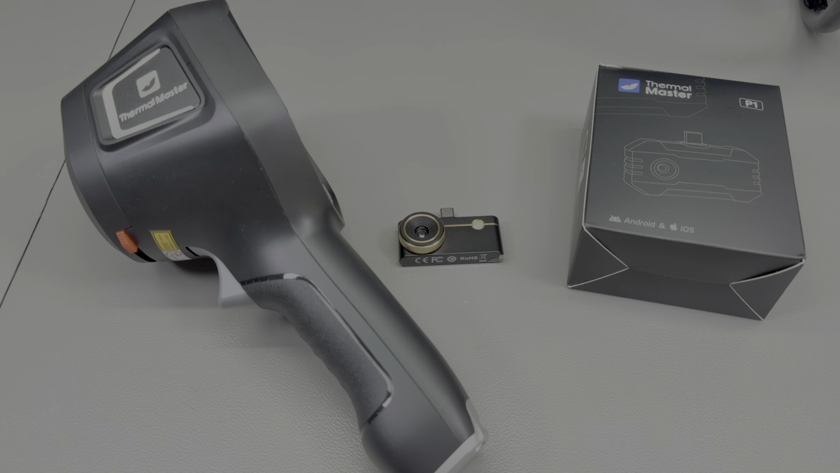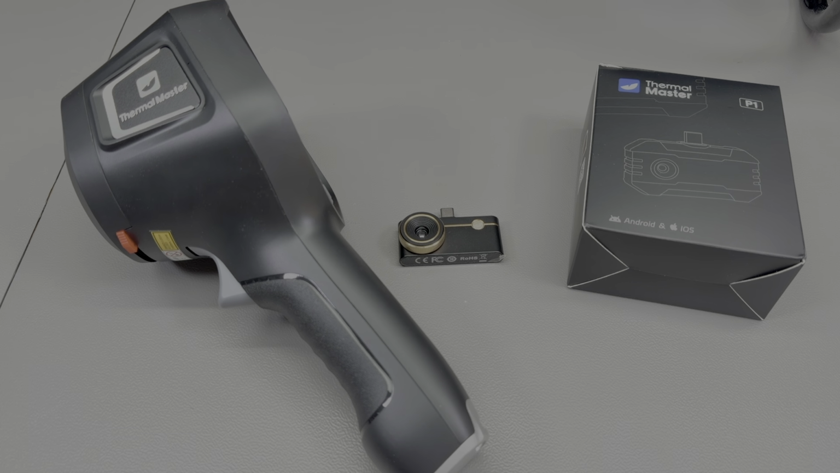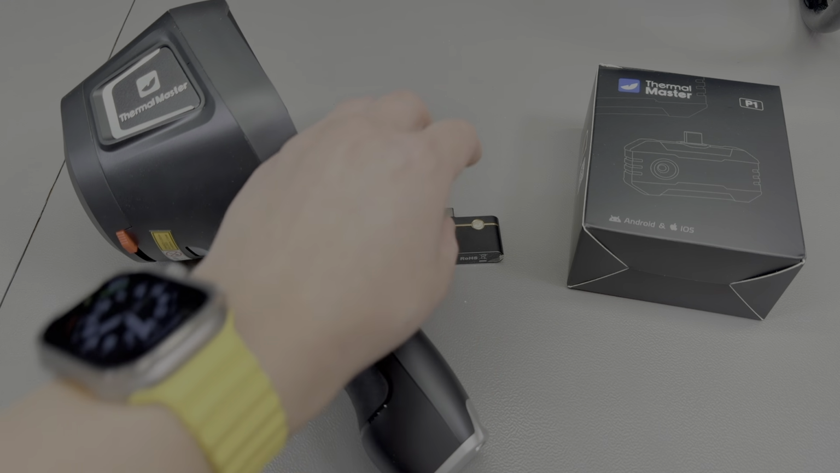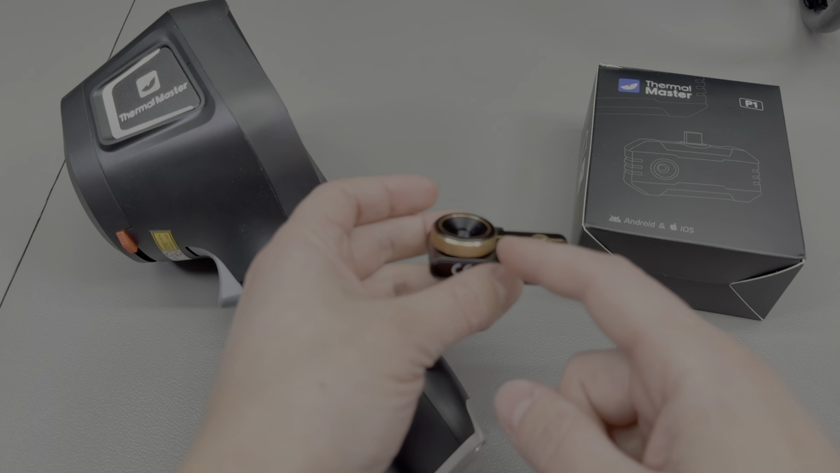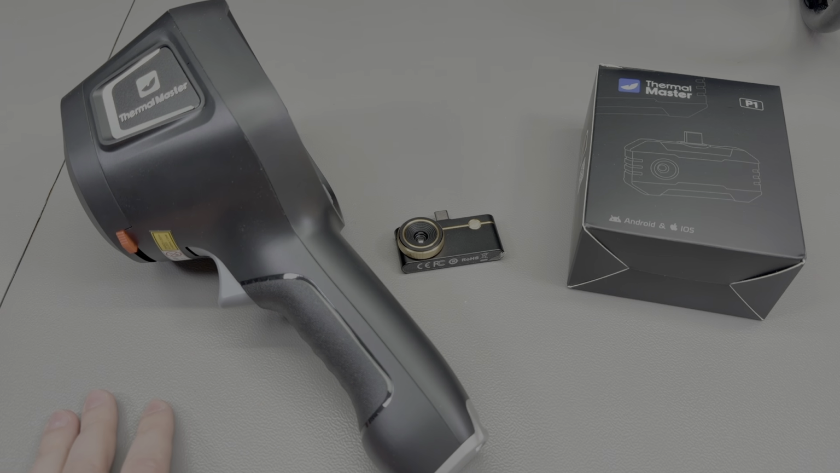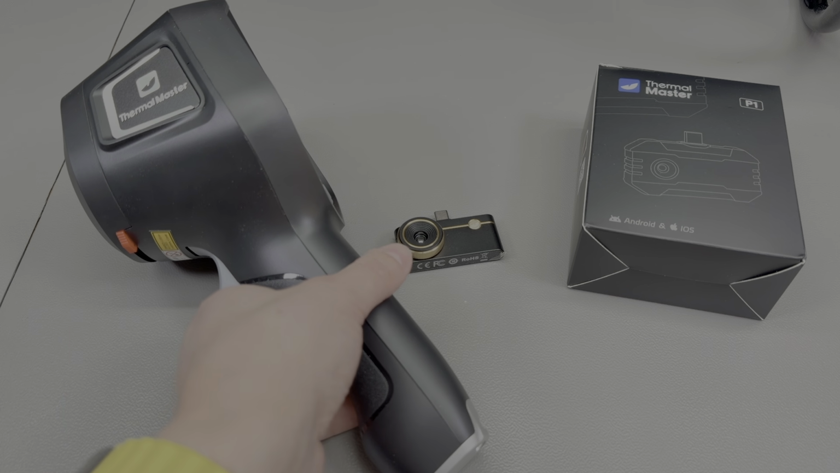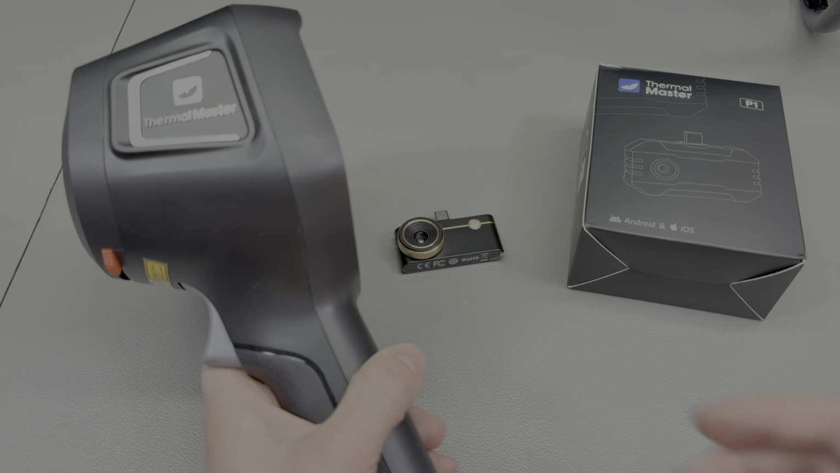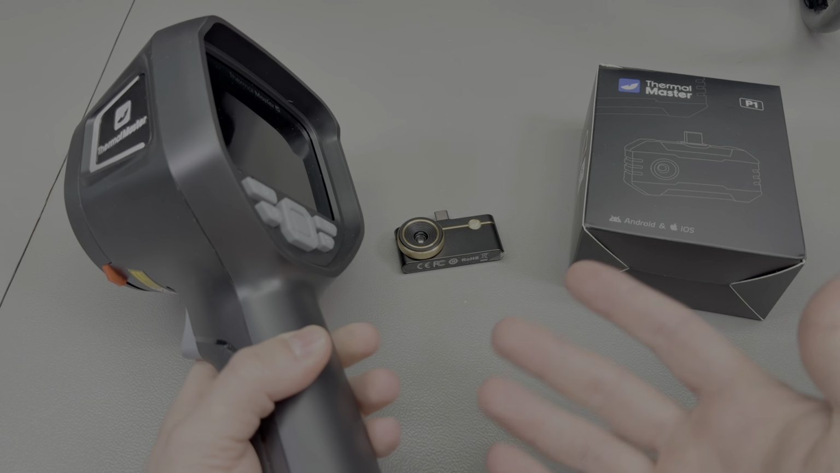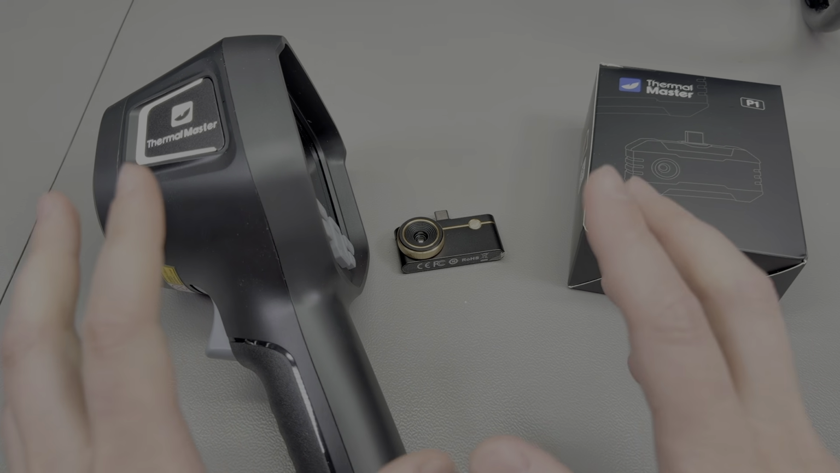So in the past year or so, I've reviewed the Thermal Master Thor 002 and the Thermal Master P3 thermal cameras, with the P3 being more electronics inspection repair focused because it has this adjustable focus lens, no pun intended, but that gave it macro capability that you want for looking at small components on a PCB, and the Thor 002 being that more general purpose industry inspection rugged handheld. They're both great cameras, but each focuses on specific applications and each does better at some specific application.